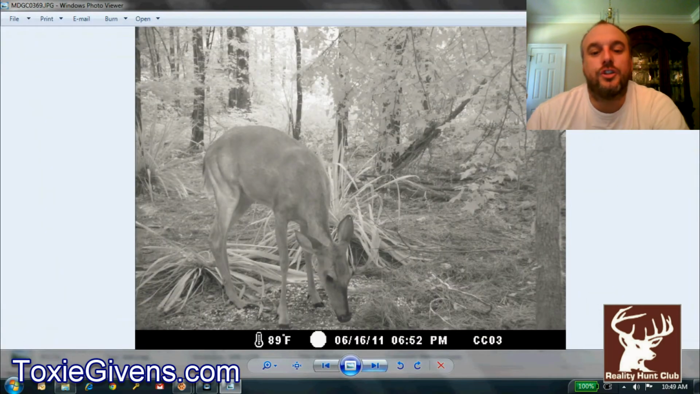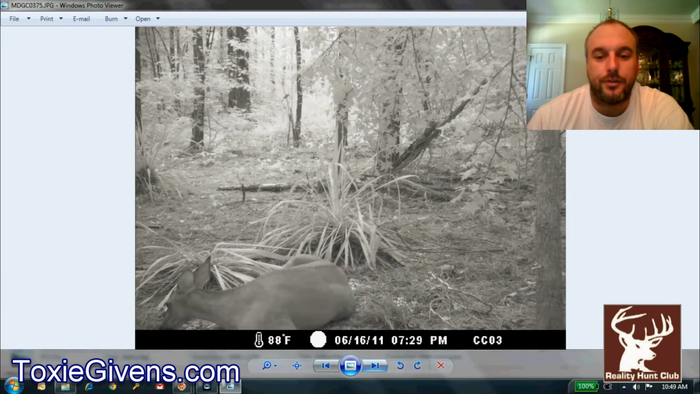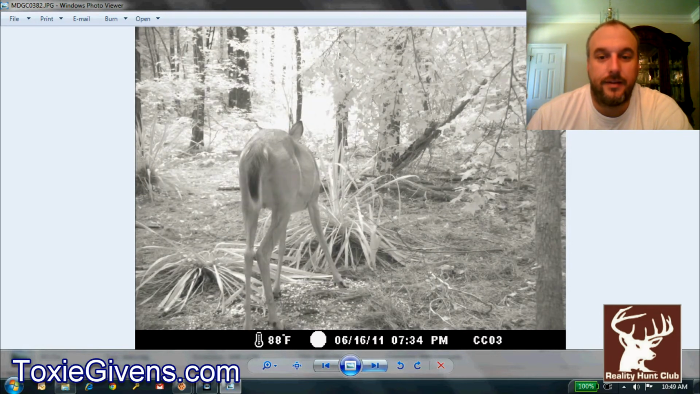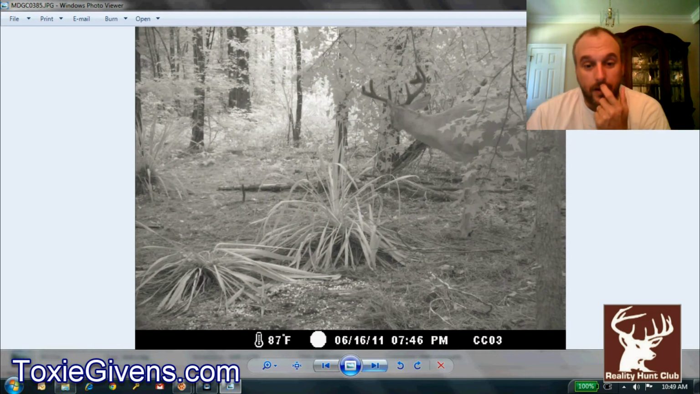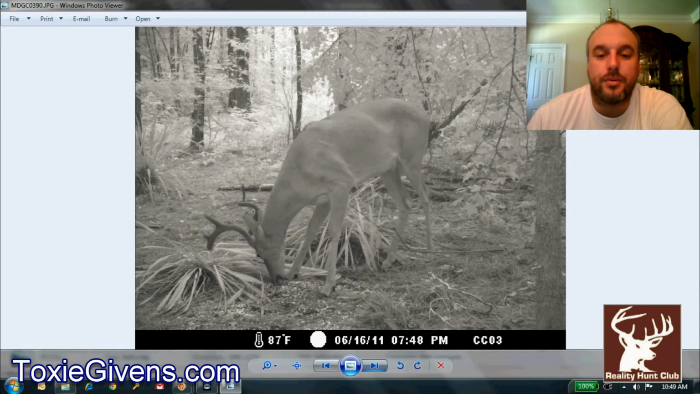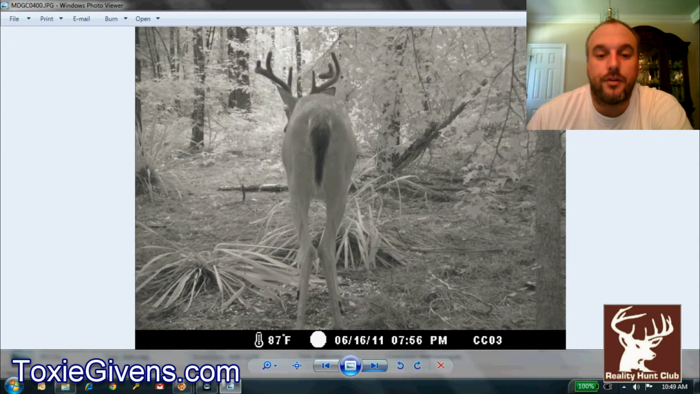I've never seen does lay in corn piles. I had 2 series of photos of does laying in corn piles to block other deer from eating them. This is the first series I had. She's actually trying to block that big buck, Sway, from getting that corn. And he eventually pushed her off. Now, that was pretty funny. Now, that was the first occurrence.